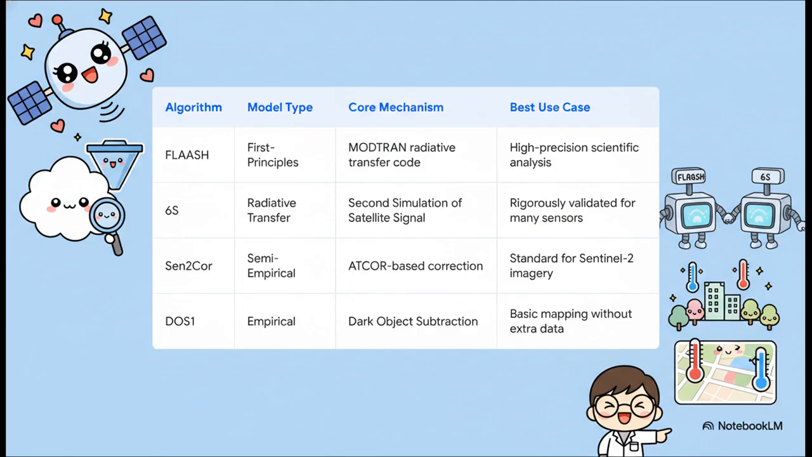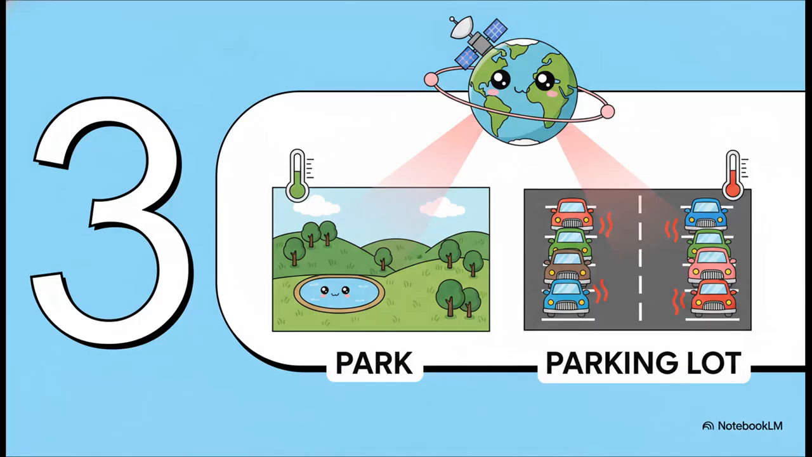And when I say clean, I mean it. Check this out. This isn't just applying some simple filter like on Instagram. Scientists use these incredibly complex models with names like FLAASH and 6S to account for every little thing in the atmosphere. It's a super rigorous process to make sure the final temperature is the real deal. Okay, so now we have this perfect, clean signal coming down from space. What does it actually show us?